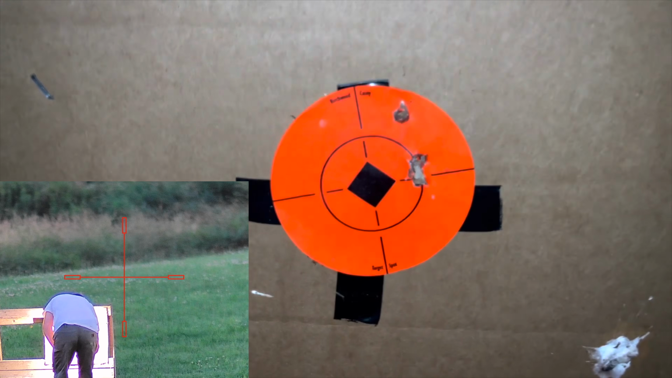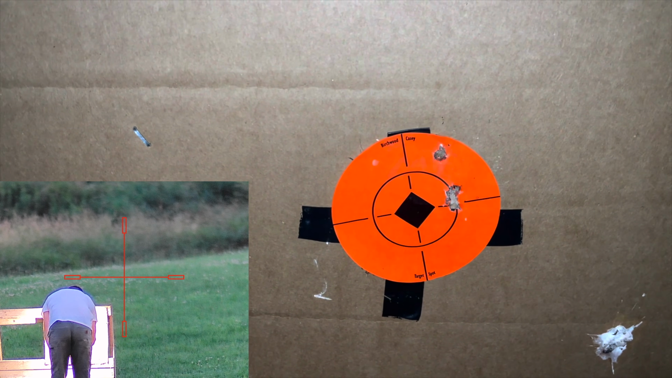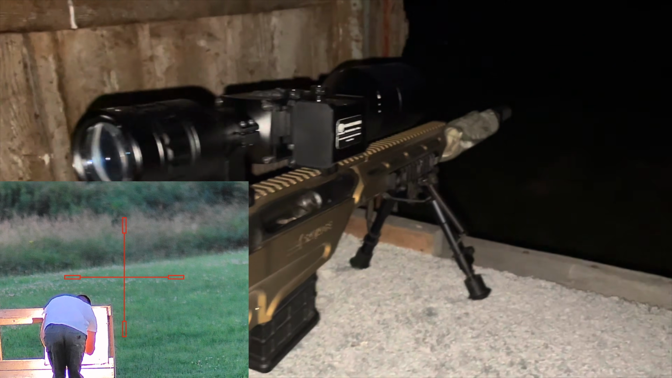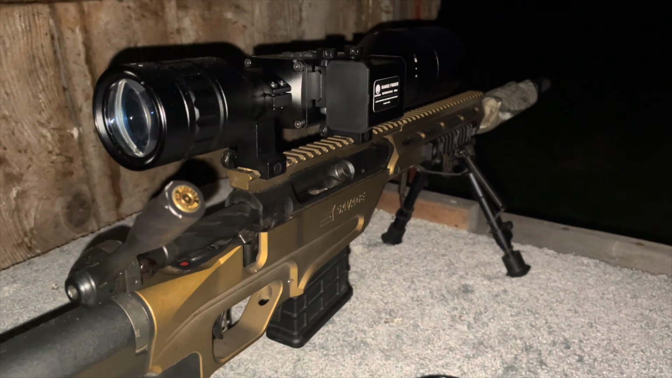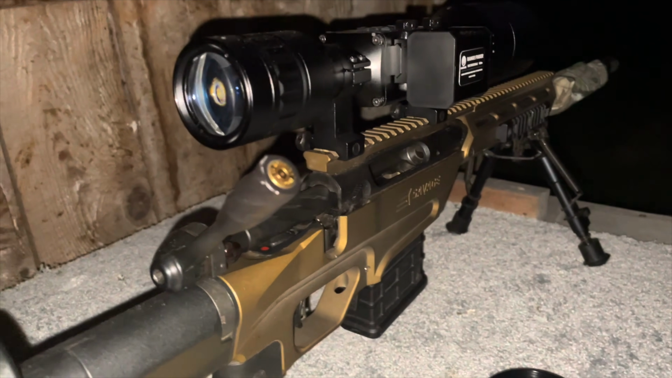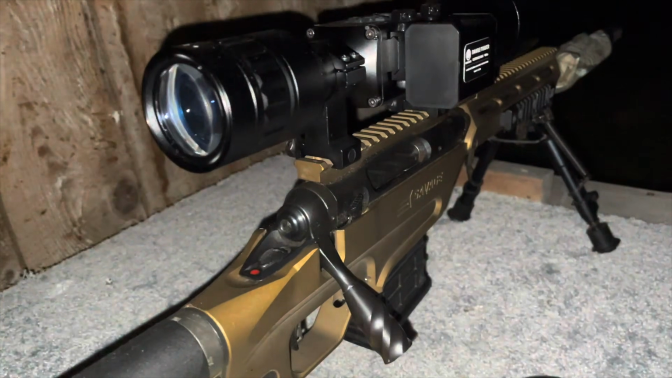Well, there they are. 1, 2, 3. So that's pretty darn good. I'll take that all day long. So we just launched 3 rounds in the dark with the 6.5 and had a little group at about 85 yards, which was right on the money. This thing's pretty incredible in the dark. How it brings, you know, pitch black into light like that is pretty amazing. I don't know exactly how it does it, but it does it, and it's pretty incredible, really.